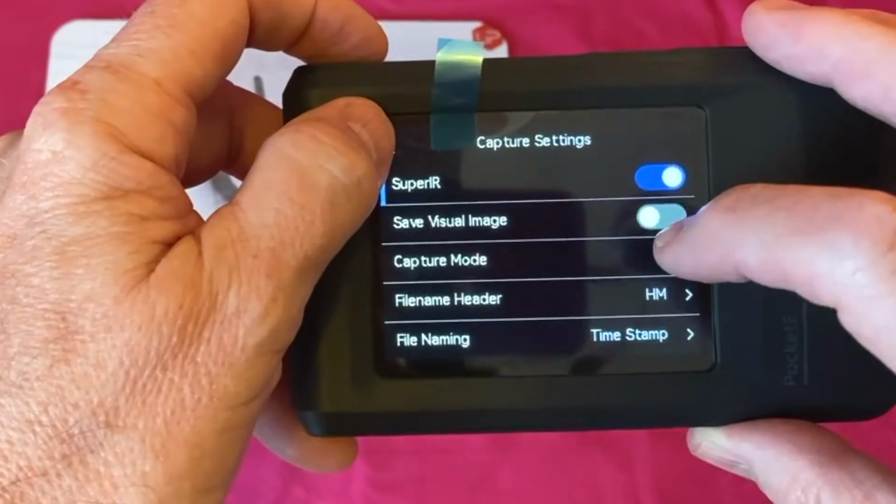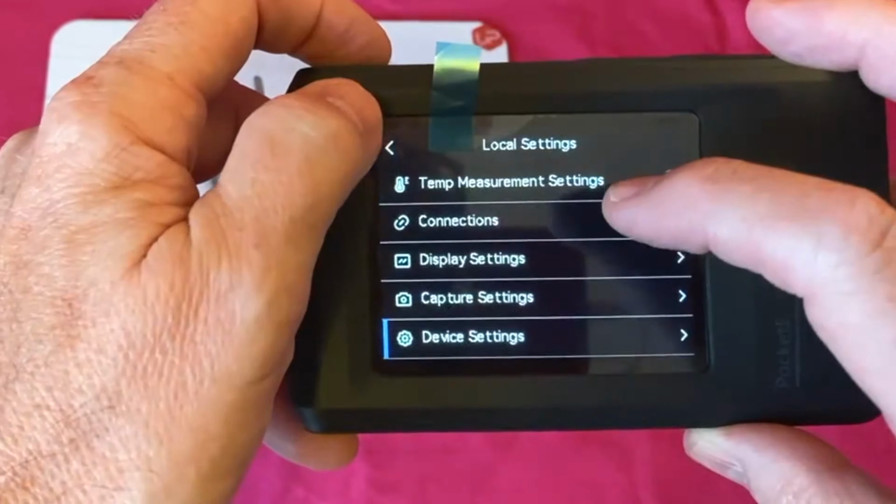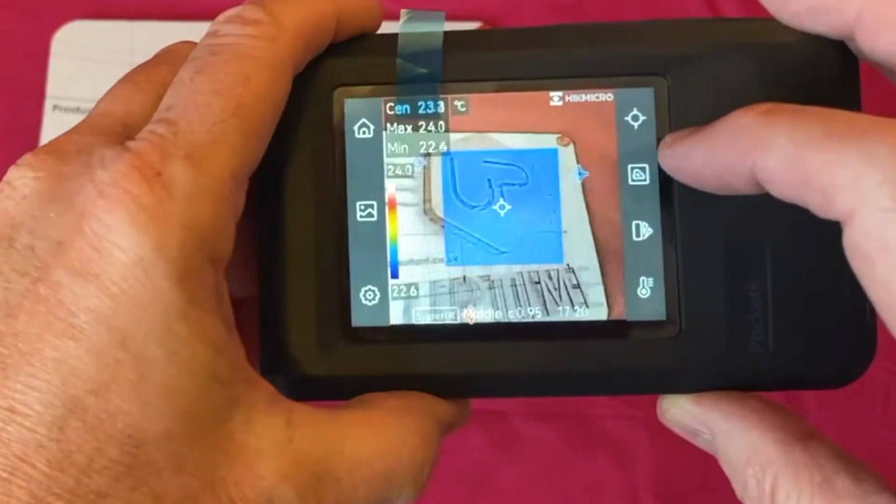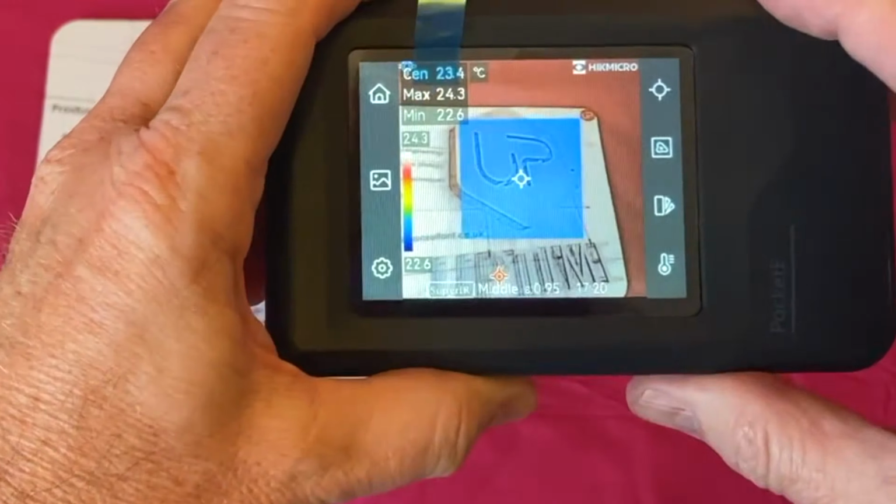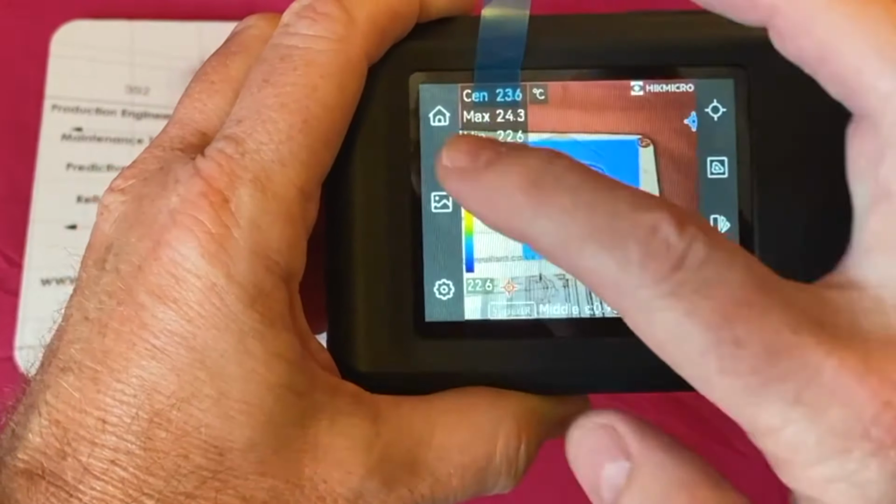And I've got the visual image turned off at the moment, so I don't particularly want that. So yeah, really good. The screen is really fast. That's the one good thing. If you've got the software on the screen and it doesn't work, then it can be a bit of a pain. We go back to, this is the home screen.